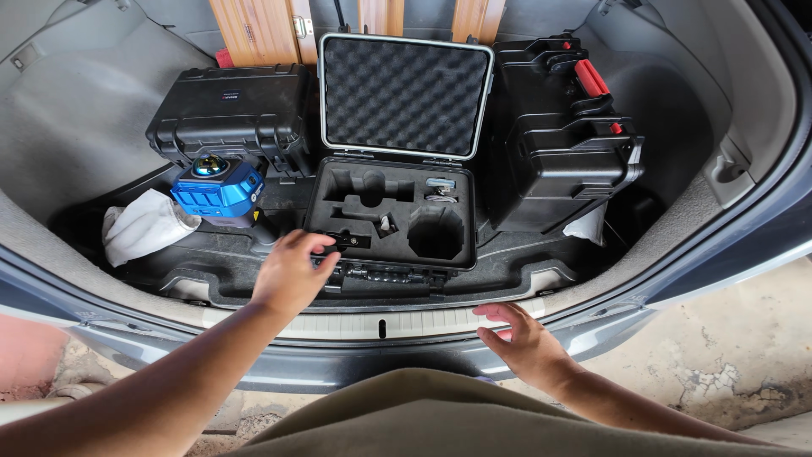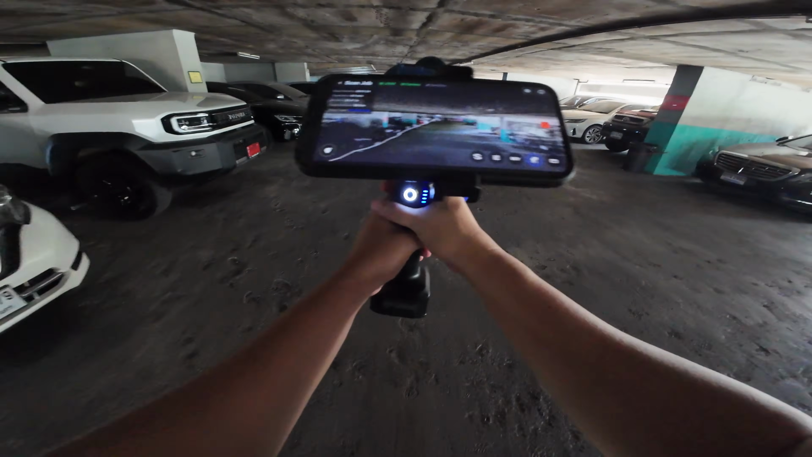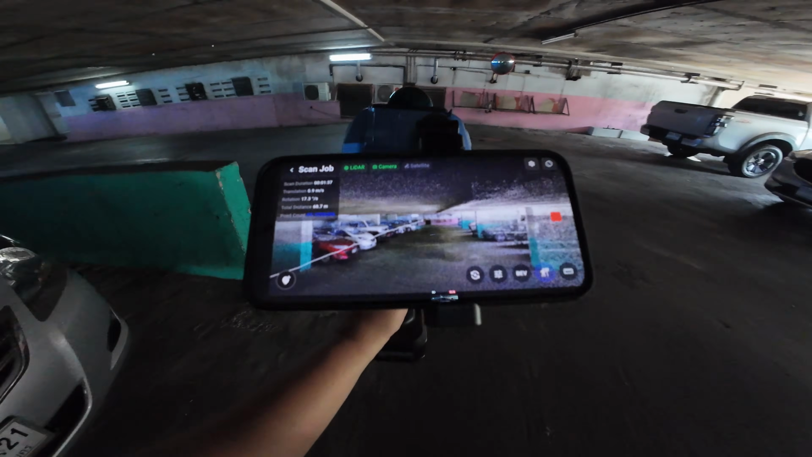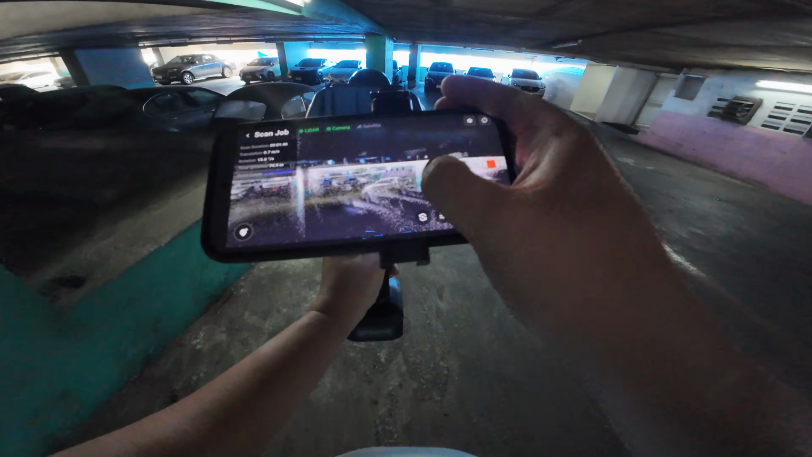Next, I will scan with the Pocket 2. You will notice it has an excellent preview screen that looks very realistic. This example is from the older version of the mobile app. The newer version performs even better.